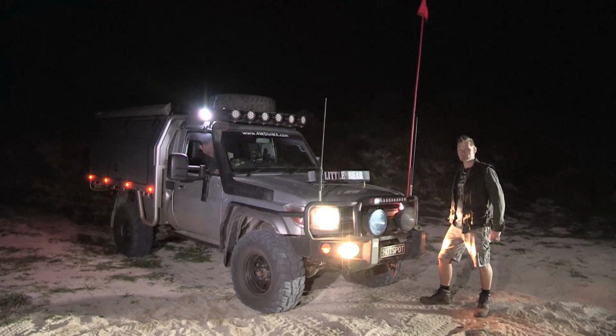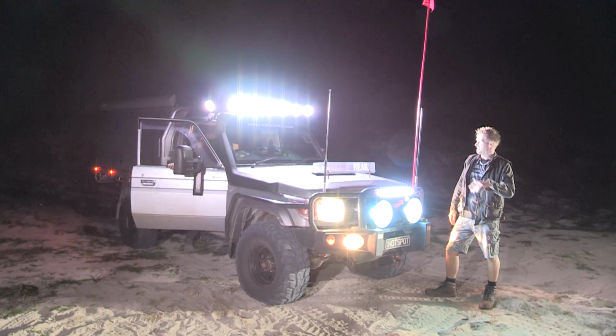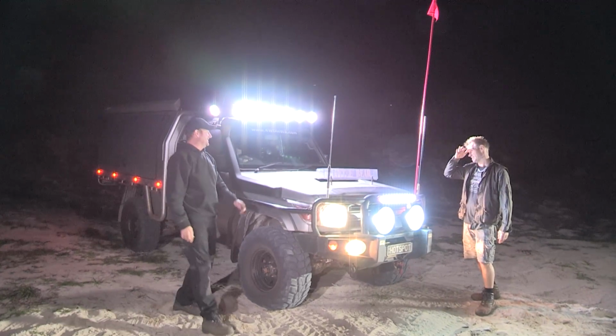Here we are with Torben's Cruiser. He's now going to show us some... Jesus! You are scared of the dark. There's lots of boogeymans out there. I'm more scared of your light.